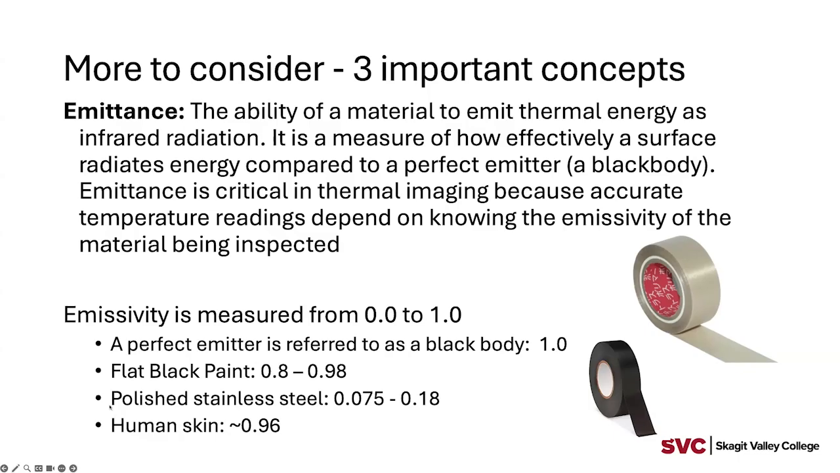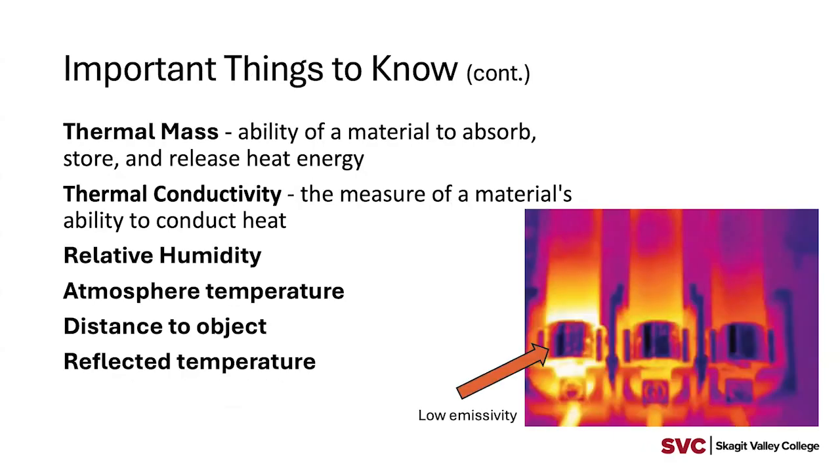So again, it's really important to understand what you're looking at when you're taking that. Just for your information, human skin is about 0.96. That is one reason why infrared thermometers for health work well: it is fairly good in terms of the emissivity that it projects.